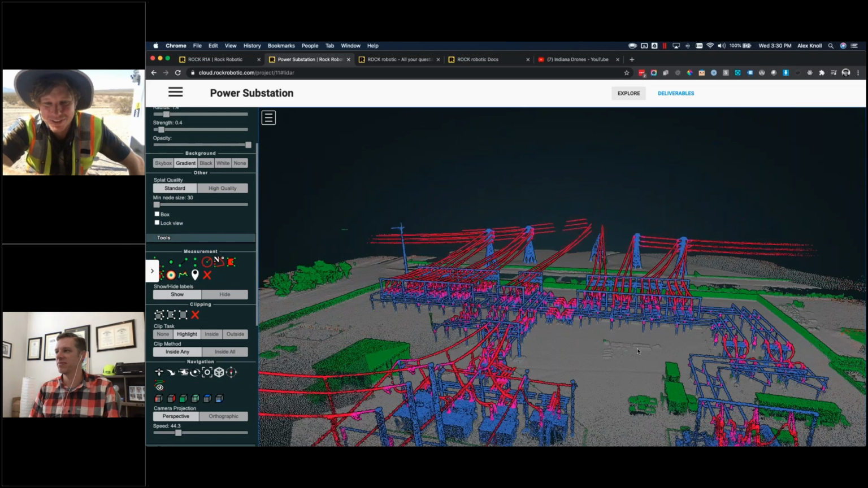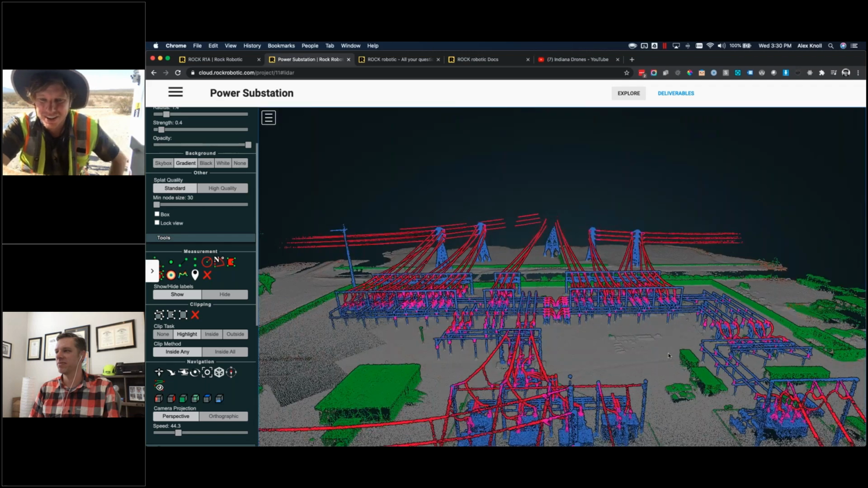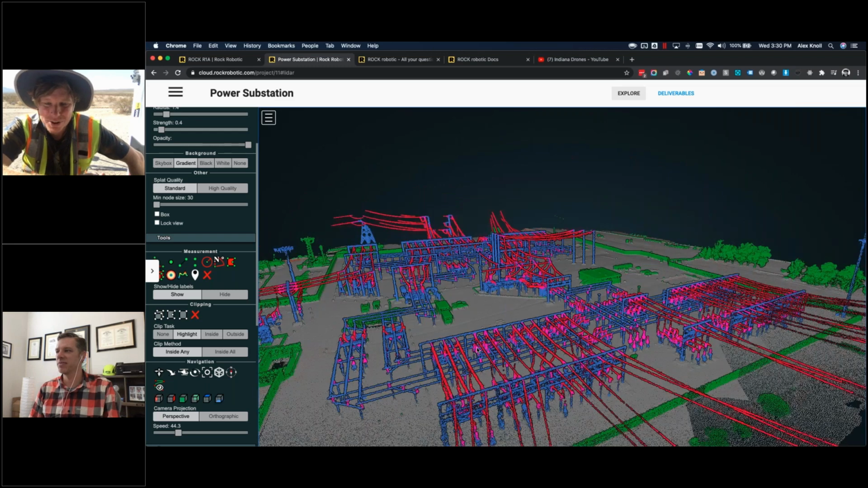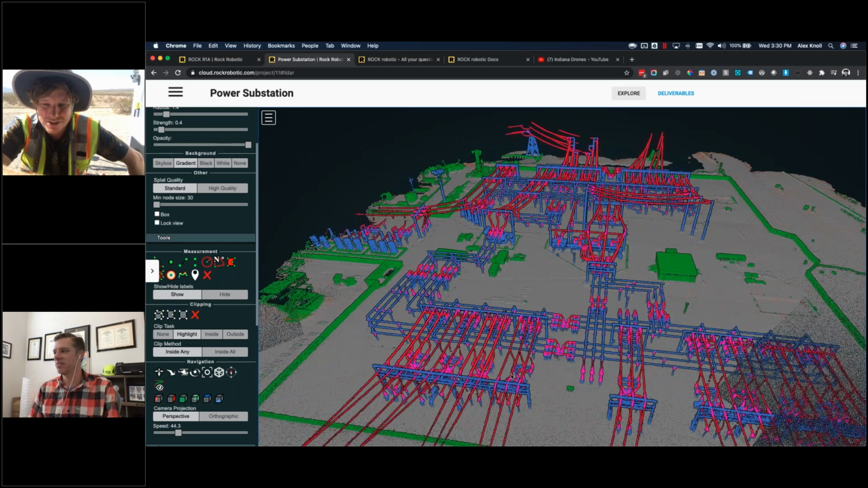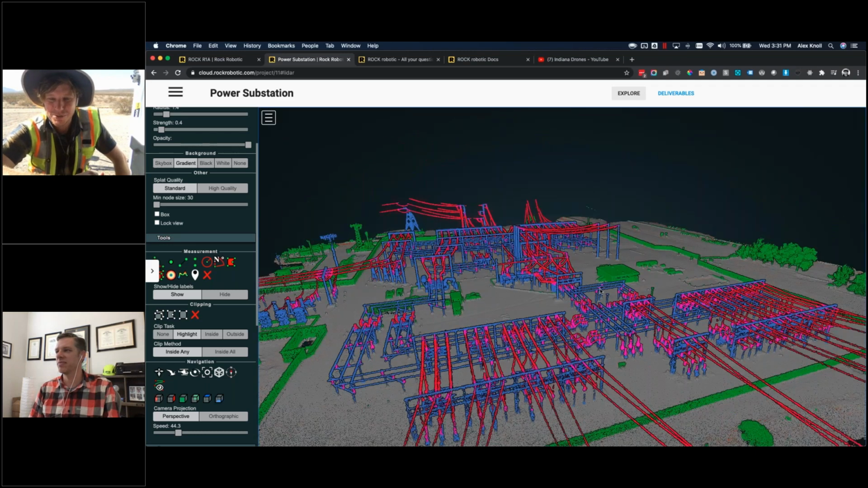This is an example of classified, this is a little substation. Yeah, exactly. So we have the conductors and insulators and structures all classified for this customer here. And we were able to share this data set.